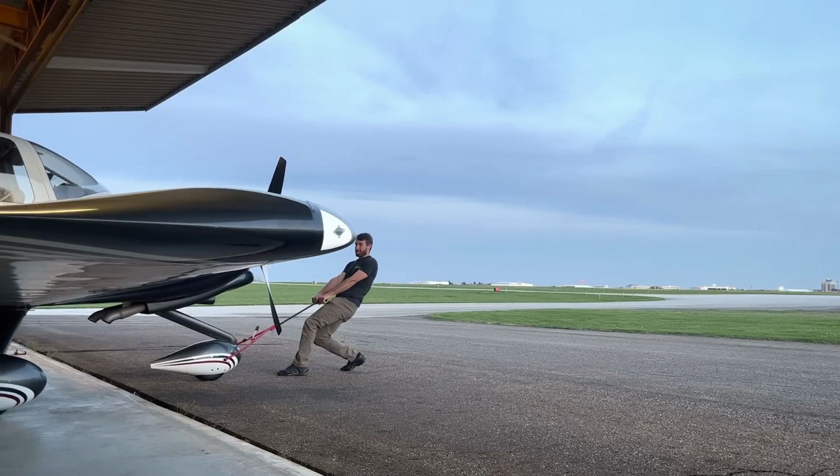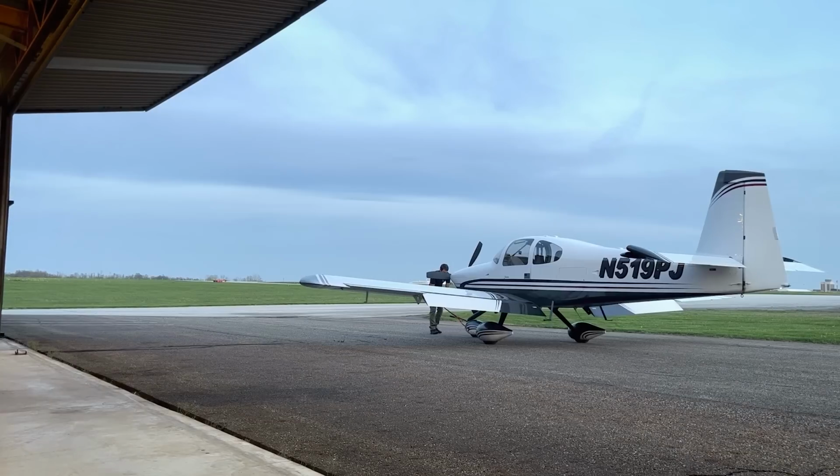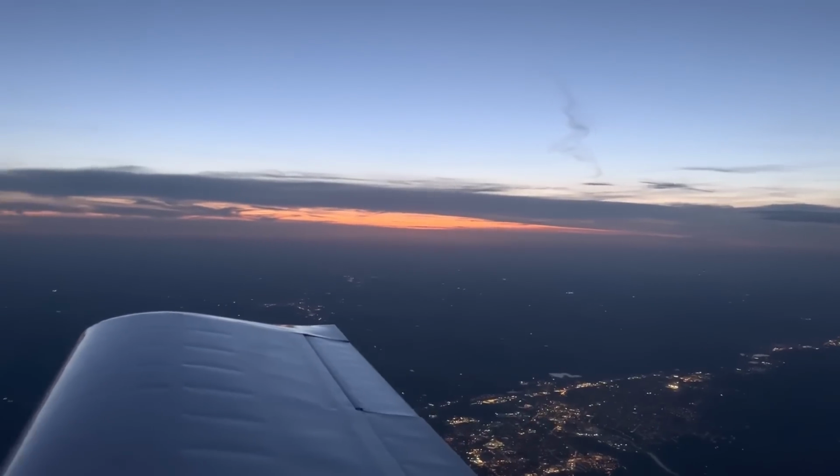I pull out my plane, I get everything pre-flighted, and I launch, and I fly through the night. Obviously, went down there to pick him up at night. We just got back, maybe 40 minutes ago, from picking him up. No sleep, and we're gonna send it. So we're gonna get Kevin's stuff out of here, and we're hitting the road. We're meeting Jay, and we're gonna get these things, dude.